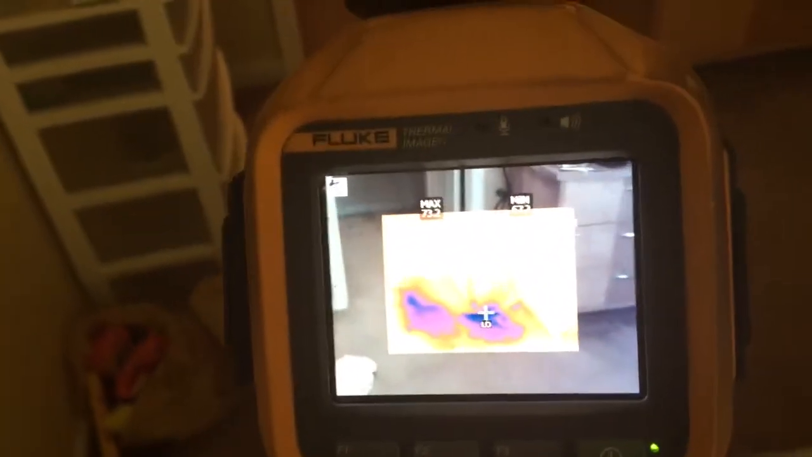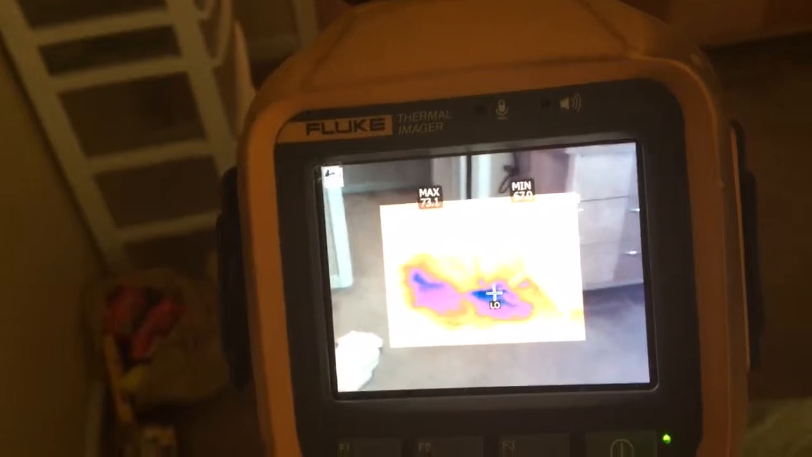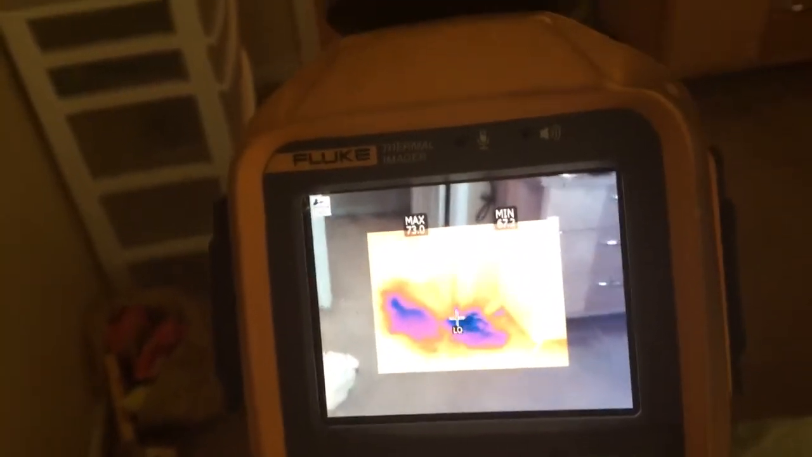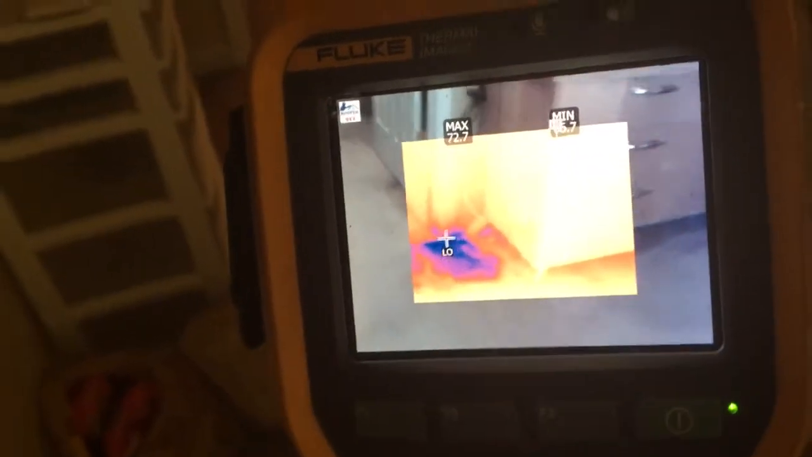I'm inside a home in Woodbridge, Virginia, and where you see the dark blue, that's all wet carpet, and the wetness is caused by the roof. So what's happening is the water is traveling down inside this interior wall. If the water was touching the drywall, then I would pick it up with the infrared. So the water is just settling here. But eventually that water can go all the way down into the basement and show up on the ceiling.